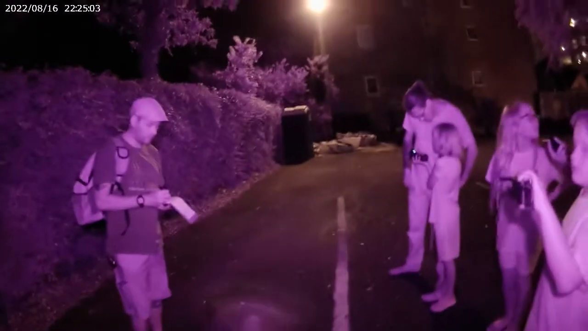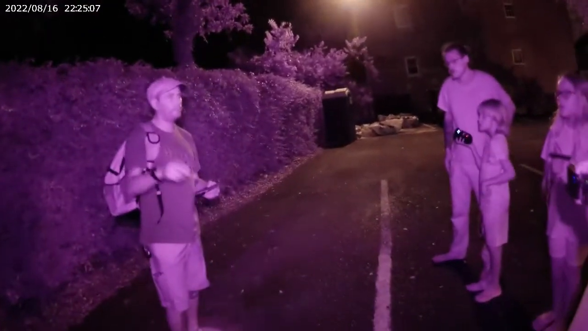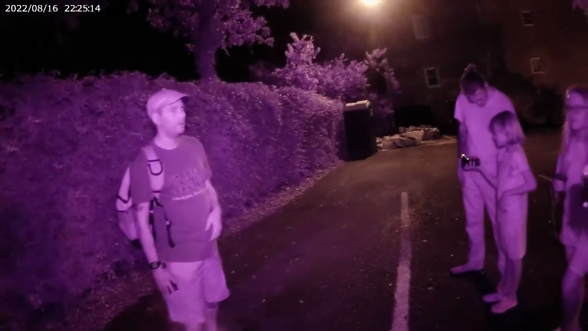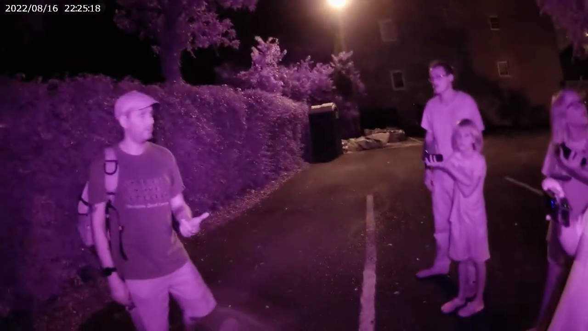Got bacon. Bacon twice. Double sizzle. Yeah, we heard bacon again, by the way, along the way here. Pretty sure we heard it twice as we were walking. It said like bacon and bacon again. I turned around and he's like, bacon. I'm like, yeah, that's what I thought.